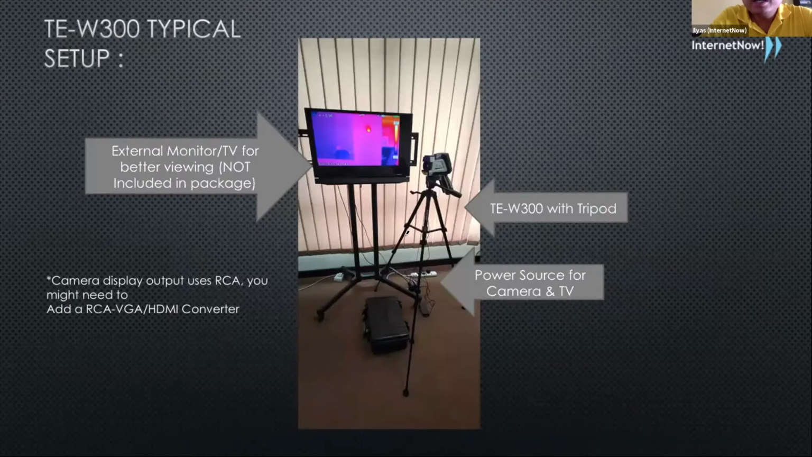So this is a typical setup of the TE300. What you get is the handheld camera. It comes with a tripod, so you don't have to buy a separate tripod, right? You connect all of this to a power source, and then you can connect to a monitor to make it easier for your security person, your safety person, to see, right?